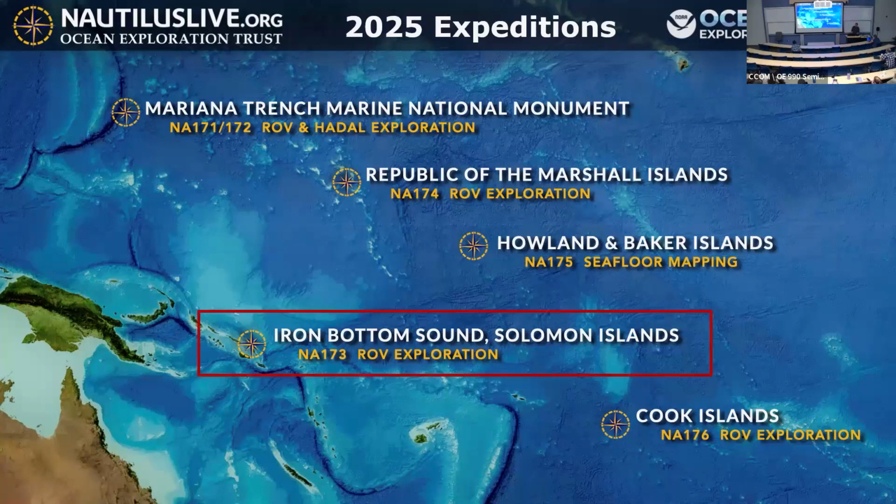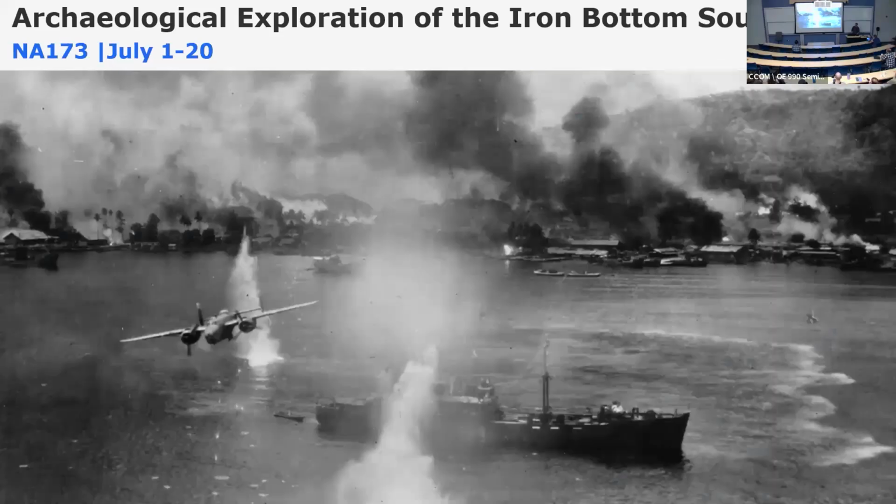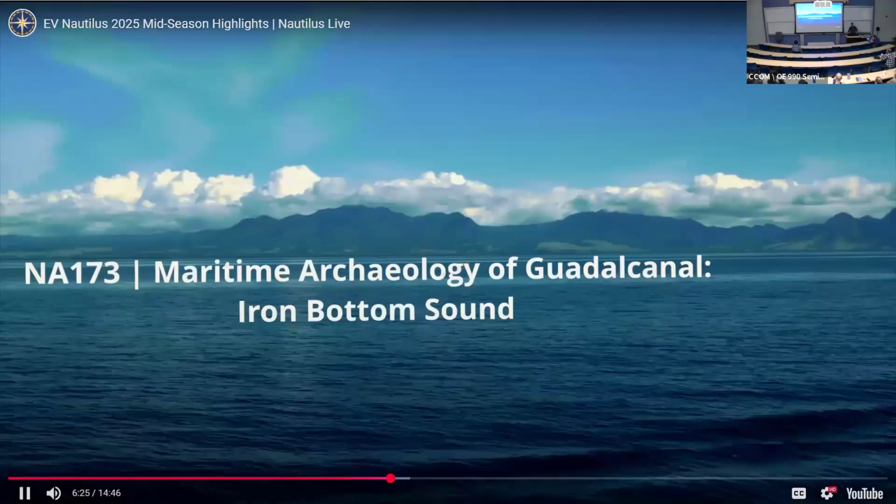And then we did an expedition recently, which Larry was actually out on, in Iron Bottom Sound in the Solomon Islands. Iron Bottom Sound is the site of major naval battles during World War II, with about 111 sunk ships in this area and over 1,000 planes lost here as well. So part of this mission was really looking for some of these important historical archaeological sites.